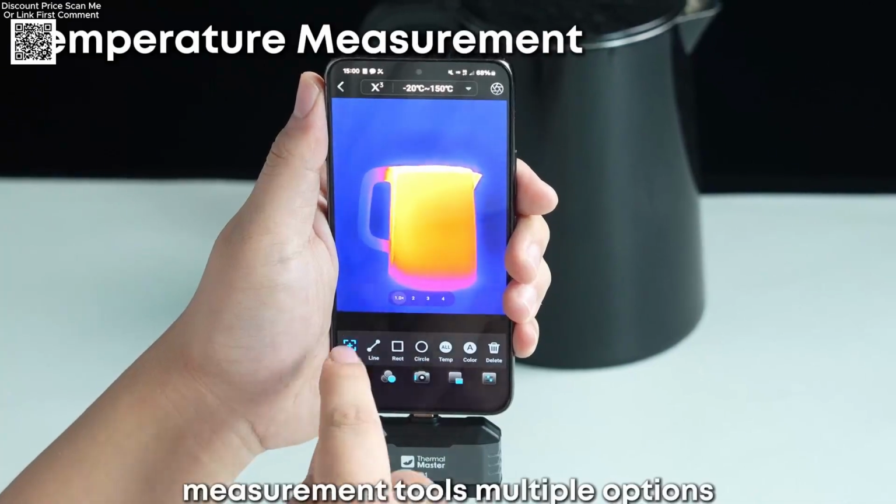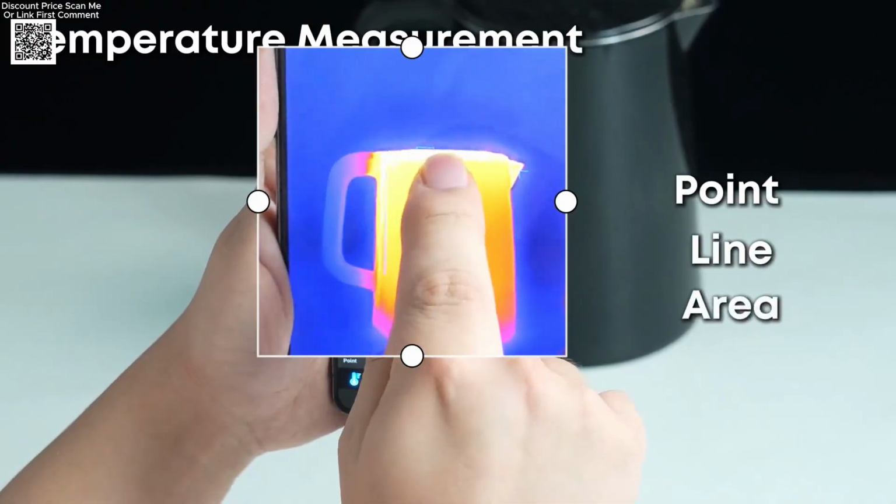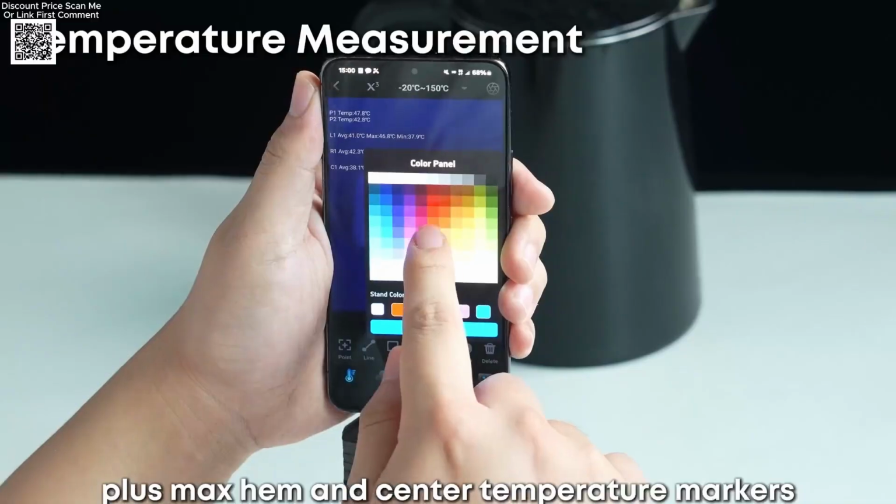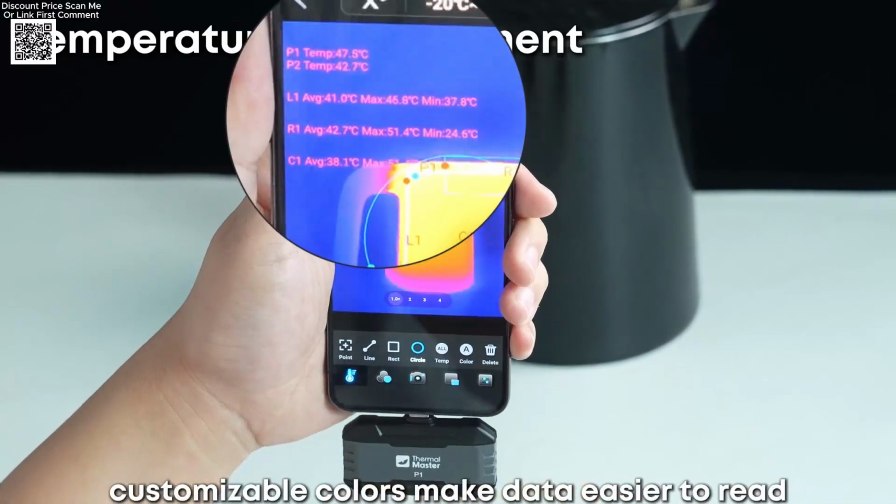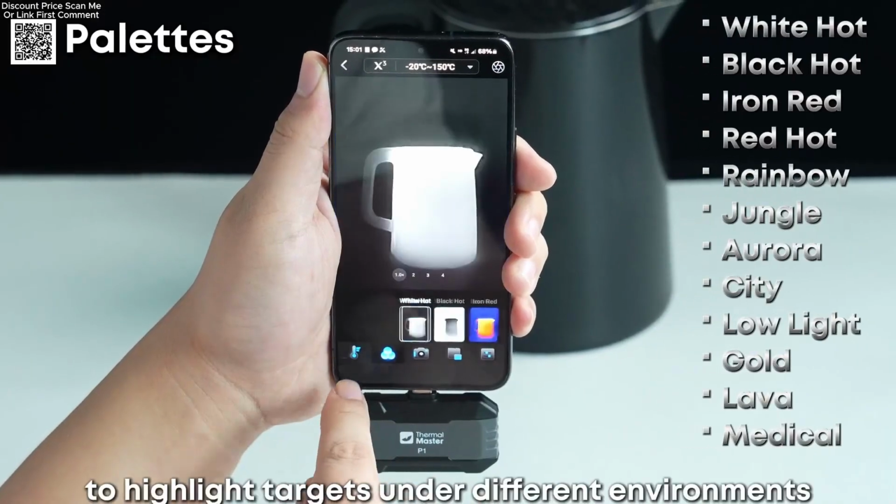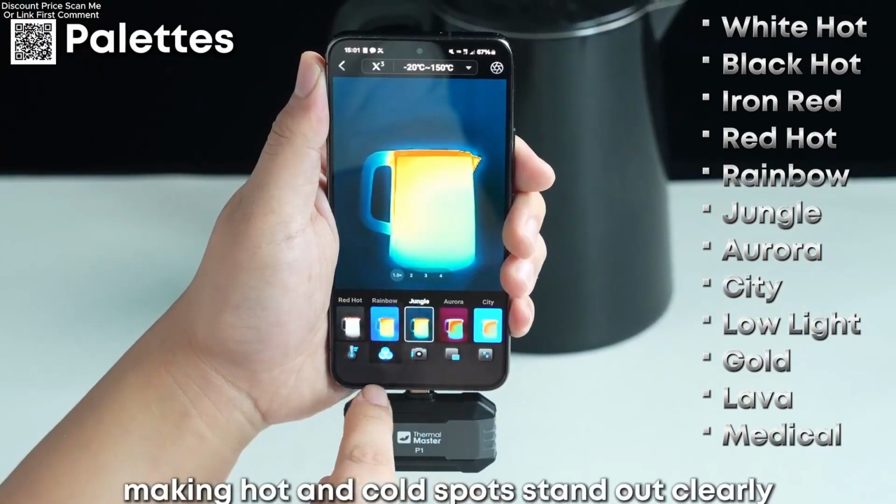Measurement tools, multiple options: point, line, area, and circle, plus max, min, and center temperature markers. Customizable colors make data easier to read. 12 color palettes to highlight targets under different environments and contrasts, making hot and cold spots stand out clearly.